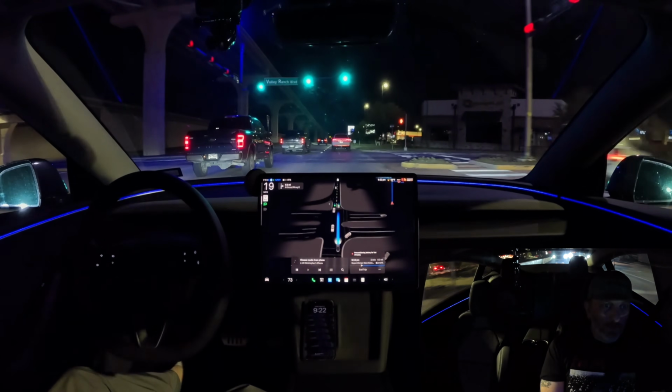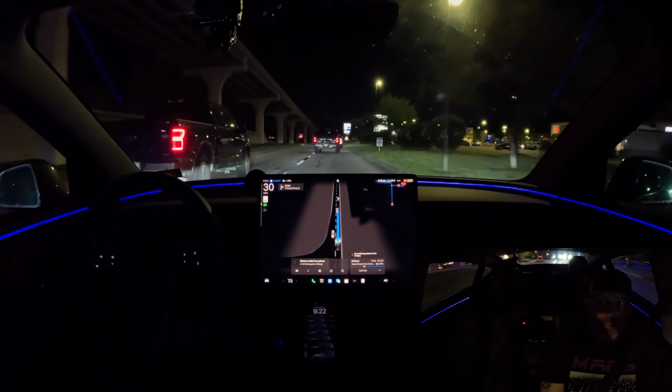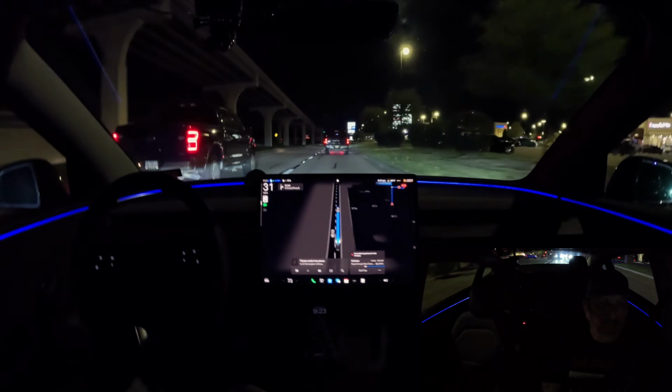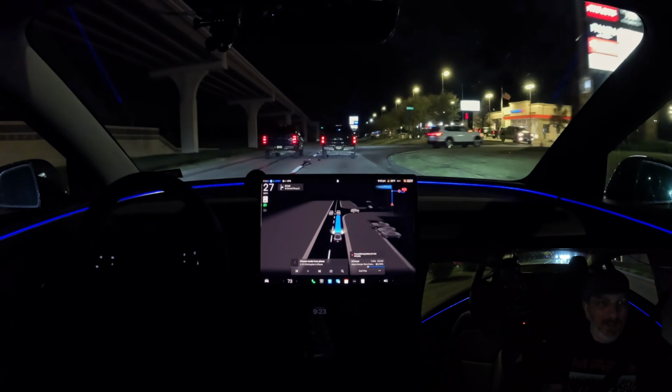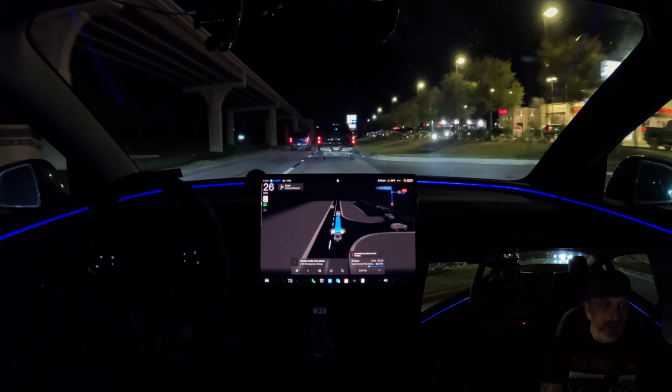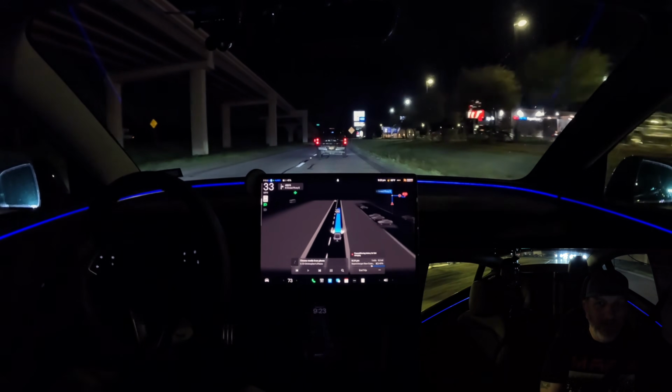And I charge with a 110 volt. And that's really all I need 99.99999% of the time. But what I thought is, number one, let's just see how the Supercharger looks right now. Haven't been here in a little while.